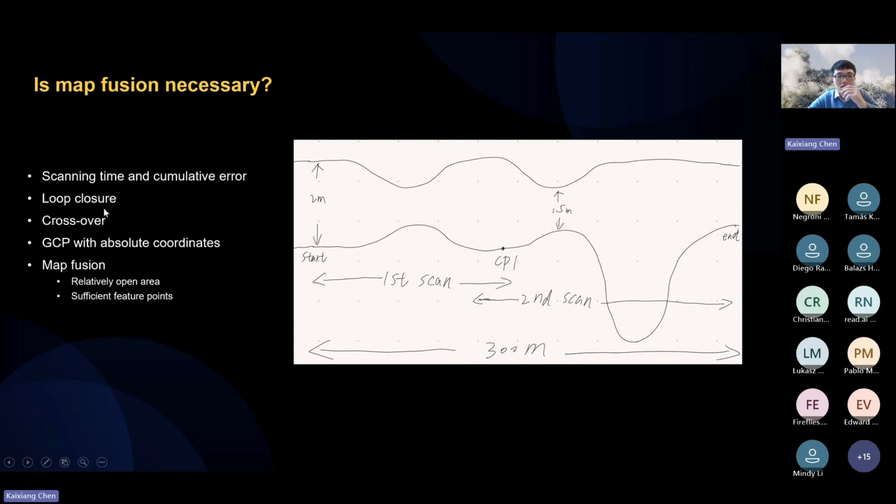In the first scan, this is a cross section of the tunnel. Actually, in the first scan, I tried to scan in one go. So I went all the way here, and then the SLAM drifted here. So I knew one scan cannot handle this challenging environment, and I started to use map fusion.